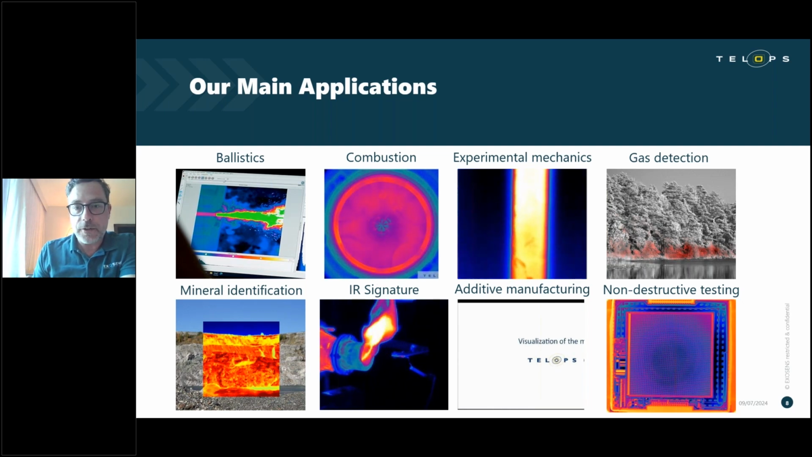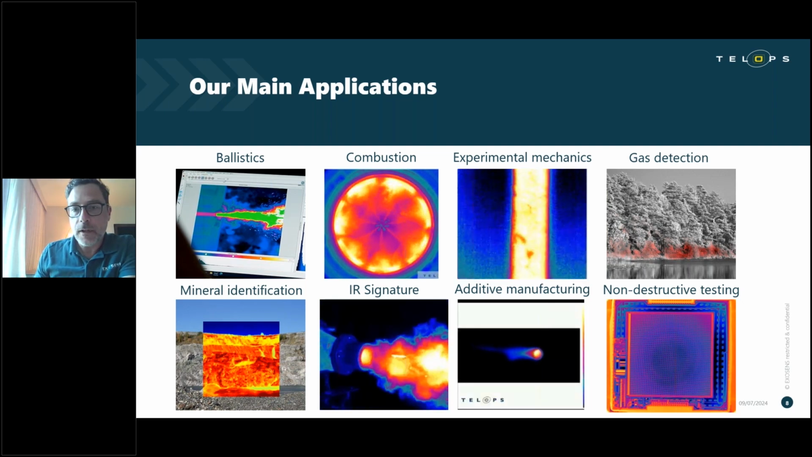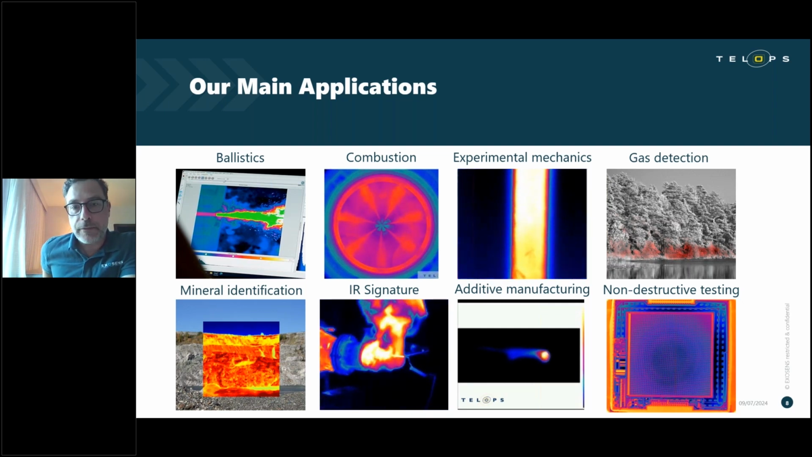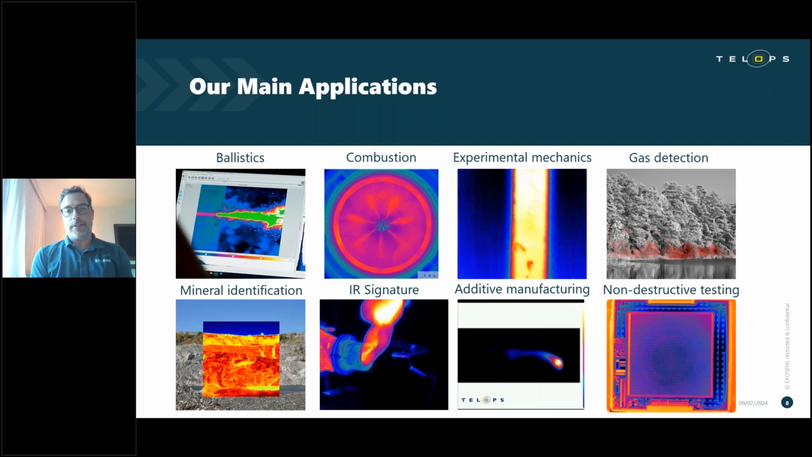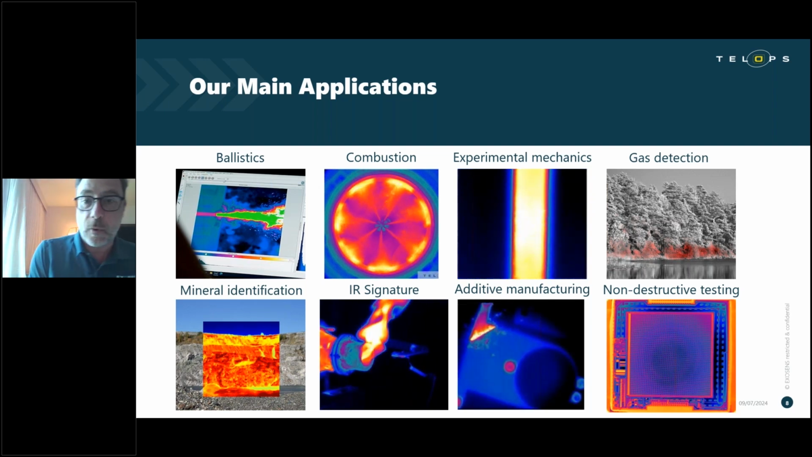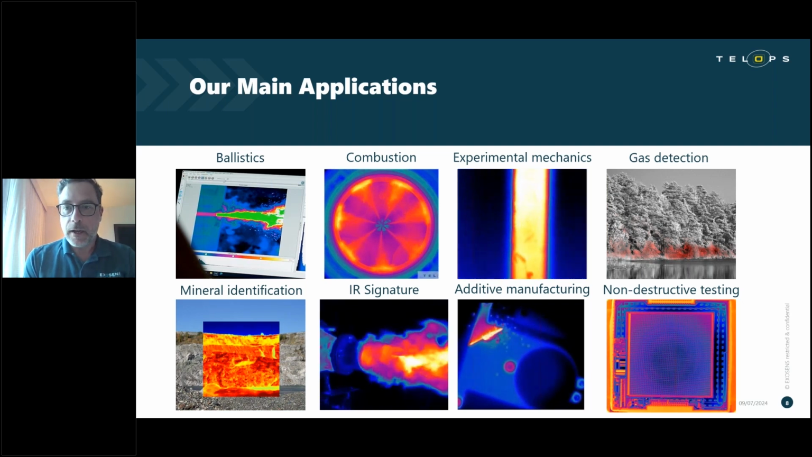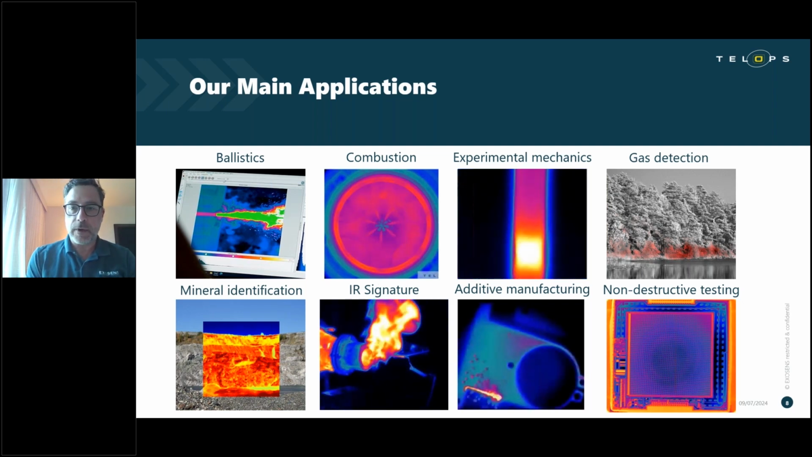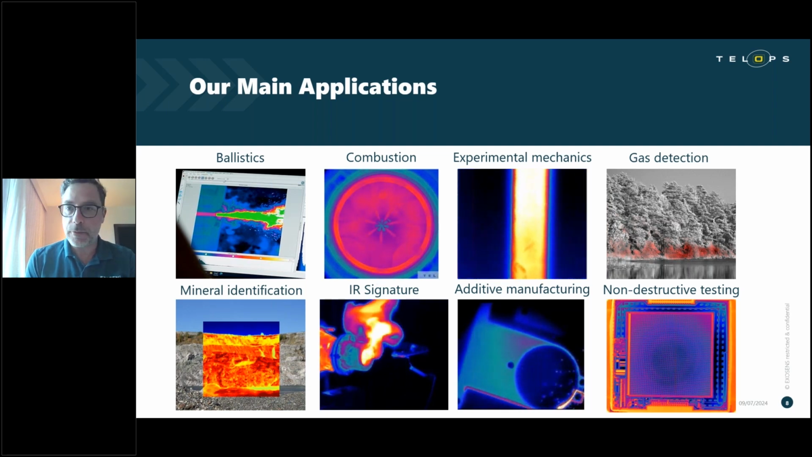Experimental mechanics, also studying the different properties of different materials. Again, some of these applications require very fast thermal imaging. Gas detection, of course, is one very important application for our line of hyperspectral cameras.